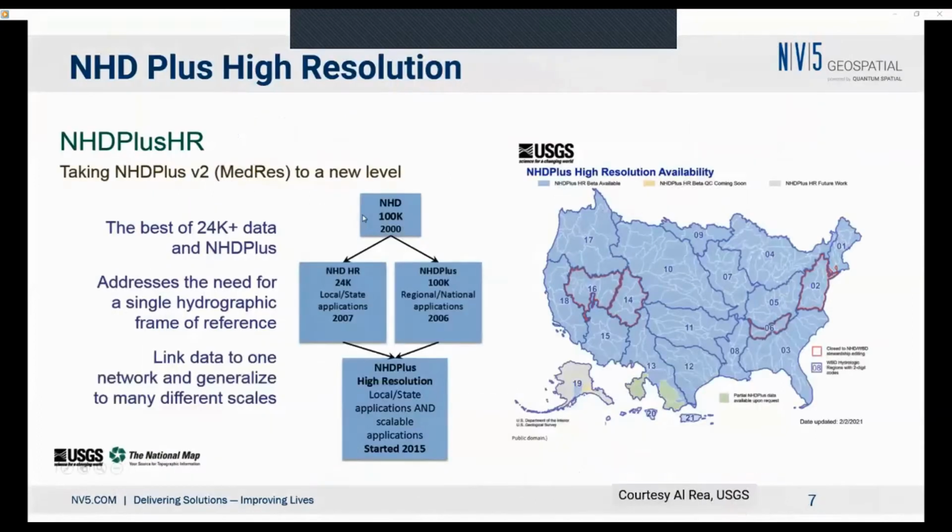The data now exists across pretty much the whole of the US, with the high resolution data and the attribution associated with it. A lot of energy has gone into creating a standardized data set that applies for multiple applications. The standardized data set, as we'll see later, is critical.